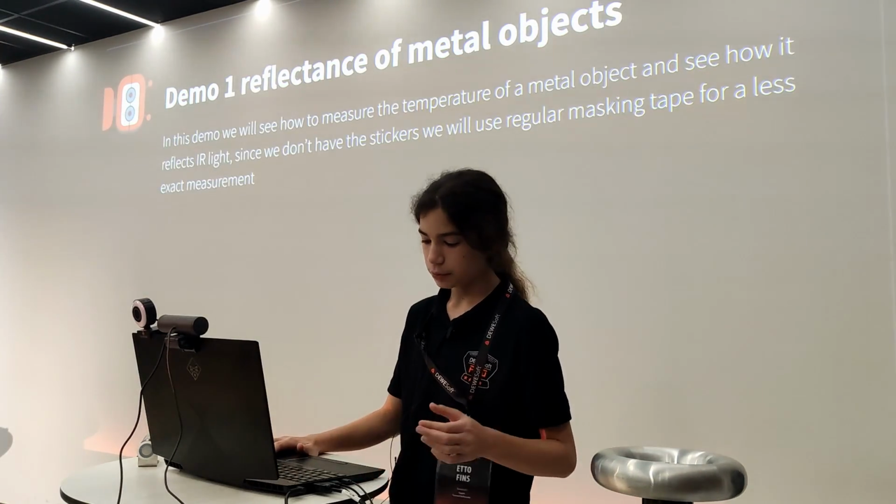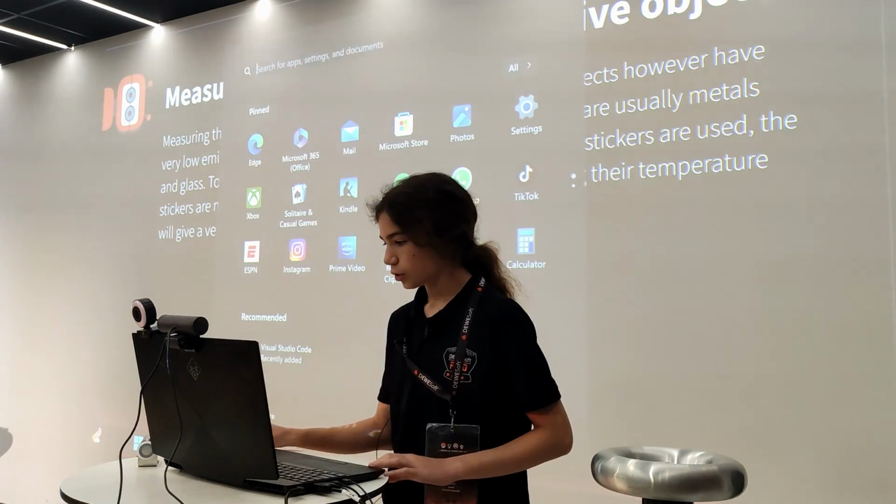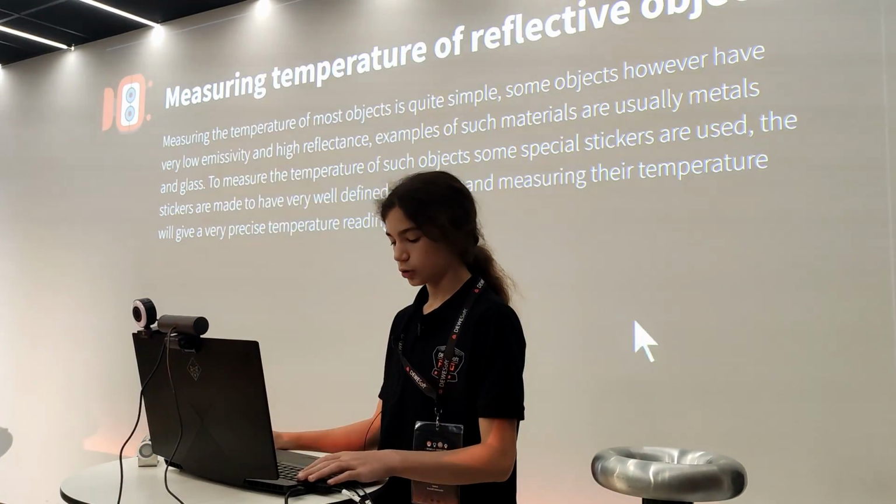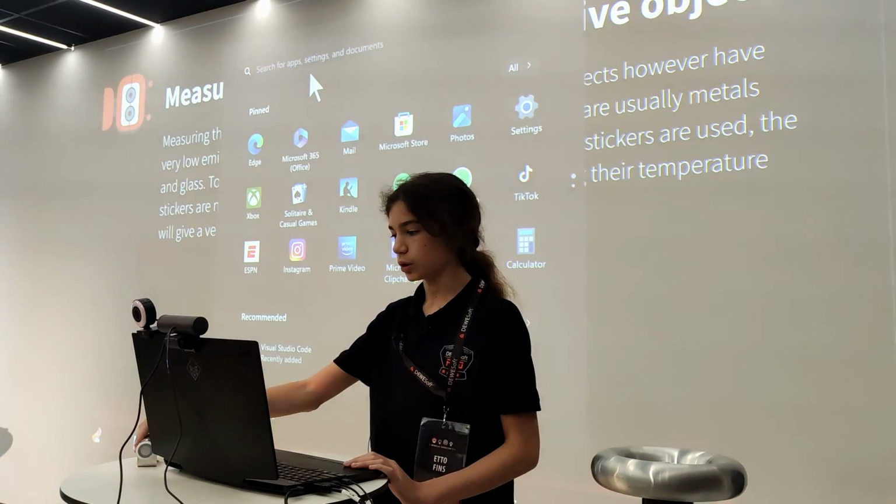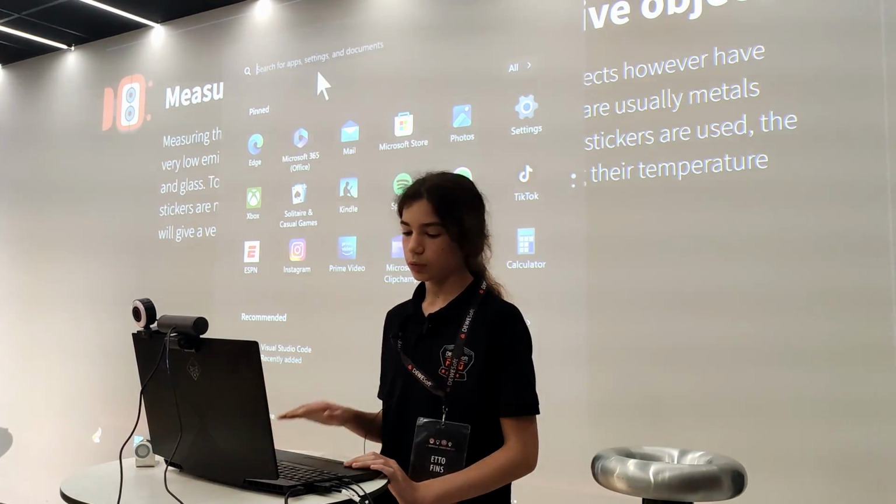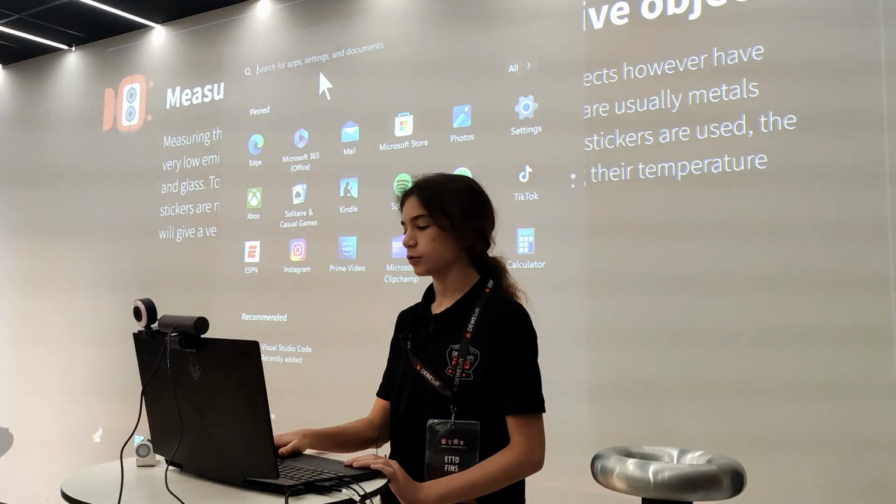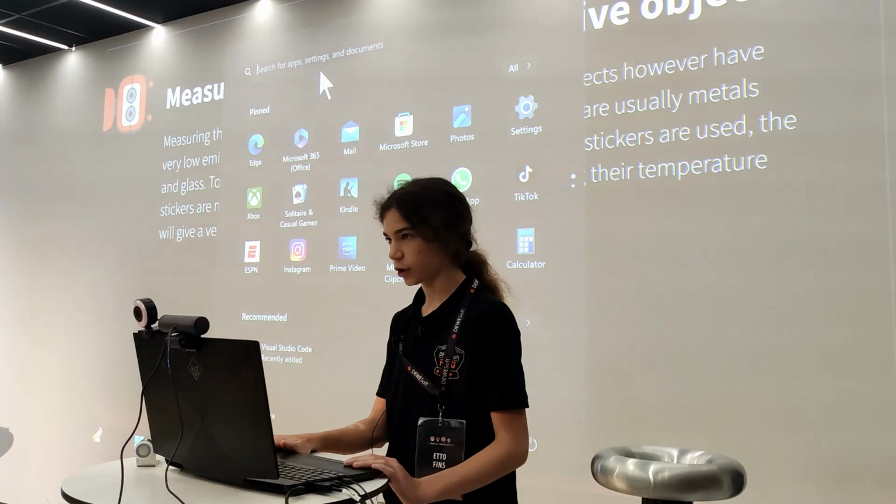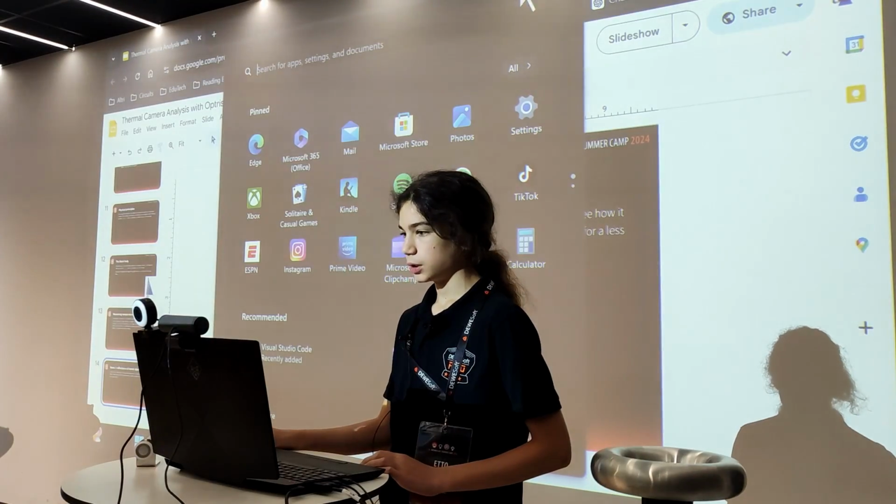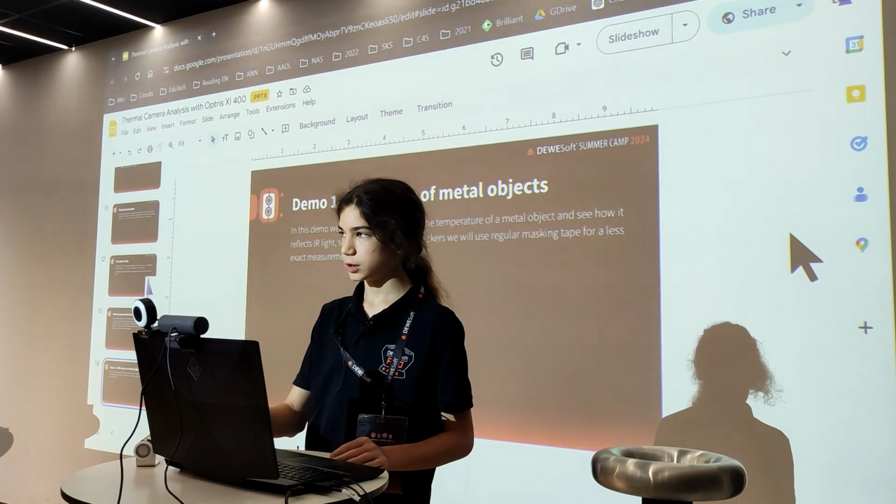So I will do some demos now, so that we can see how to use the thermal camera. First I will open Pixconnect, which is the software that is originally designed for this thermal camera, and then we will do it in DEWESoft X. However, it should be noted that for DEWESoft X there is a plugin for the thermal camera. So now I am opening Pixconnect. The thermal camera is already connected. This one is connected via USB.